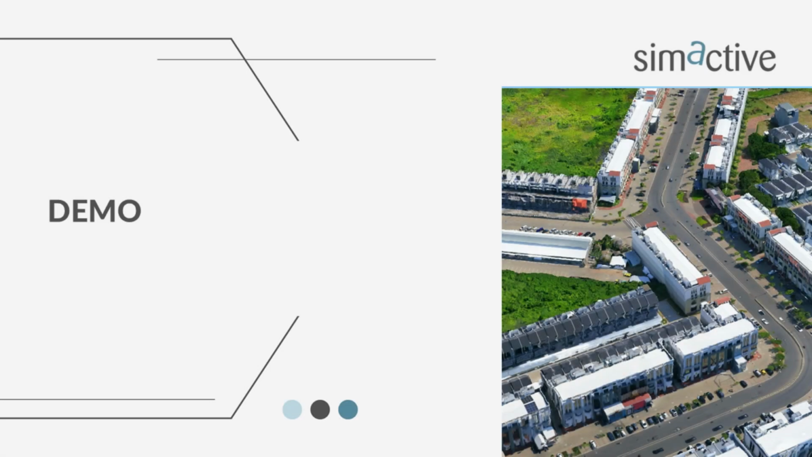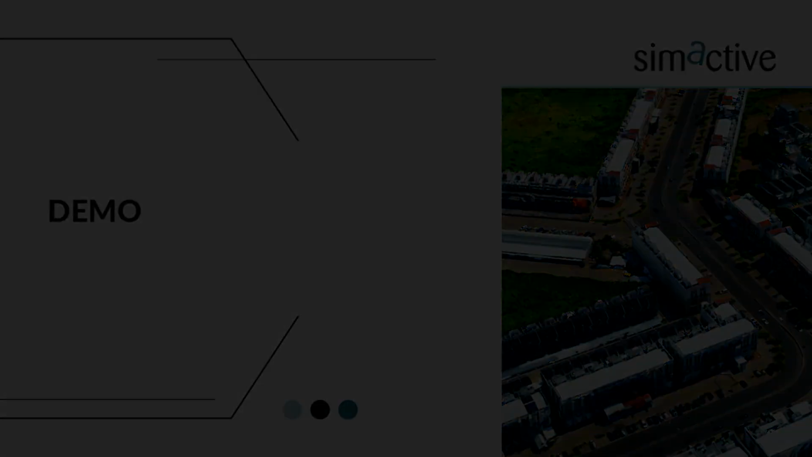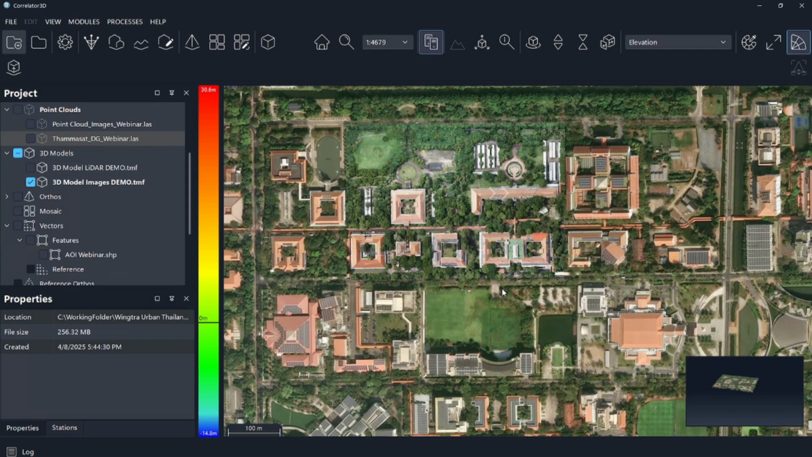So let me go ahead and share my screen here. Yep. And get started. So we'll start off with this particular project. So I mentioned before, Wintra RX1 R2 dataset. What we're seeing right now on your screen on the left-hand side, we have the two 3D models. One 3D model generated from the point cloud, generated from our images. So the point cloud is actually right here. And then you see a point cloud underneath, which was imported directly from the outputs from that Wintra unit. So we have the two 3D models here.